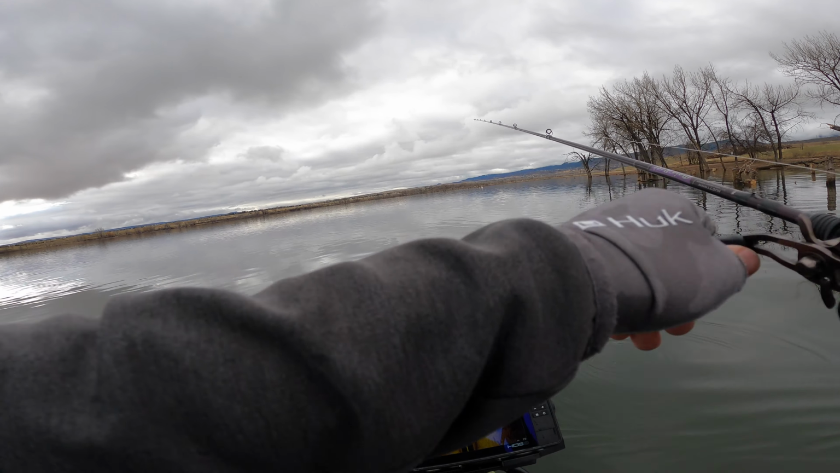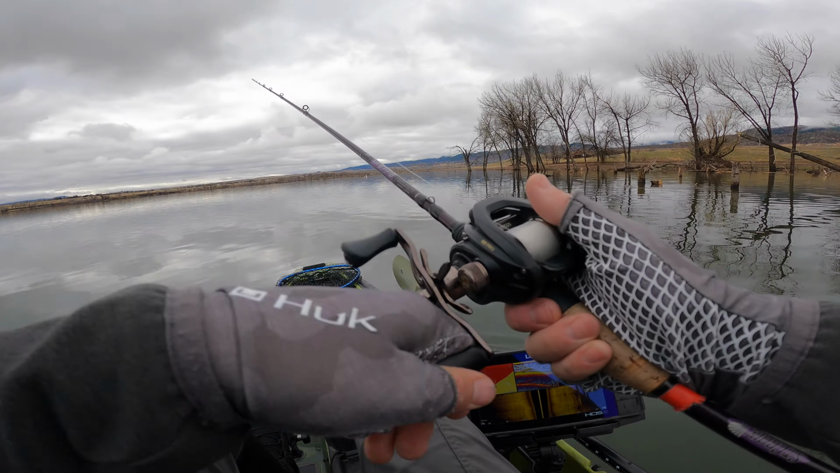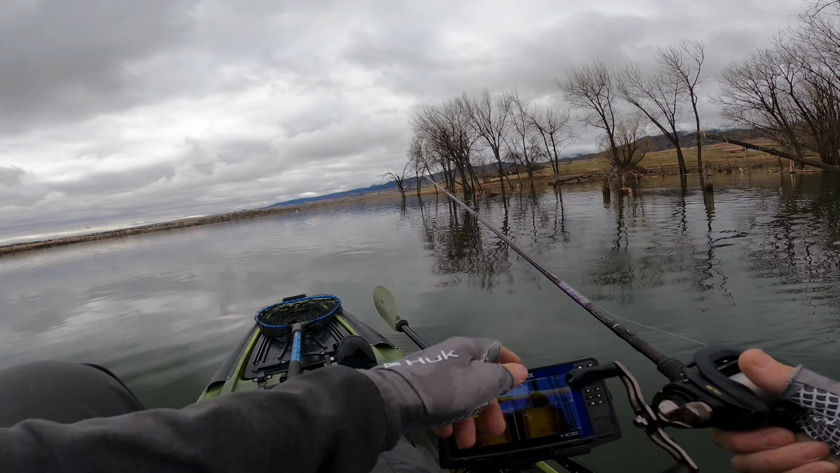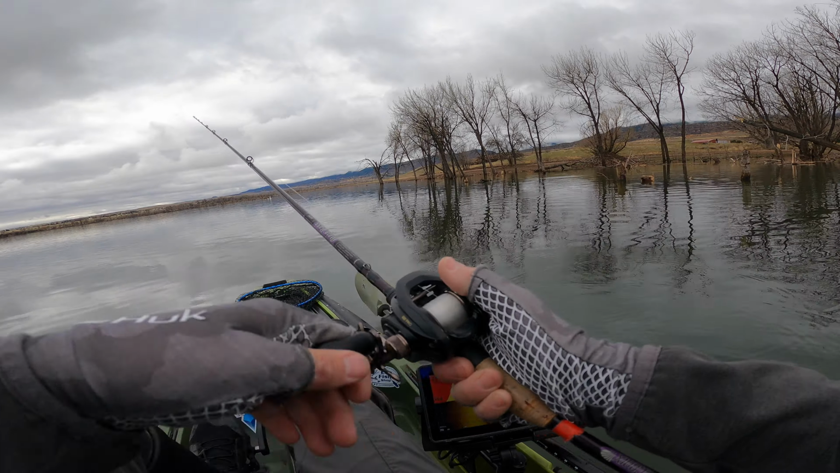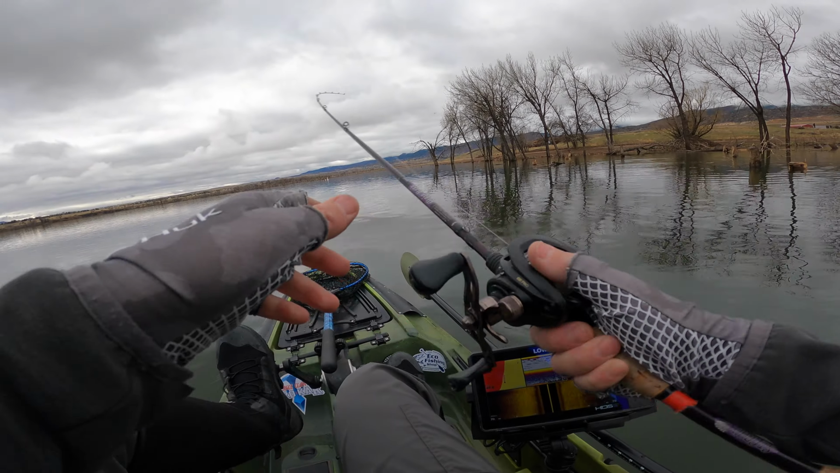Yeah, pretty slow going so far. Nothing really going on. I'm still messing around near this wood. Nothing really doing. I mean, I'm seeing plenty of stuff on the graph. Doesn't mean it's bass, of course. Sun's trying to peek out, almost.